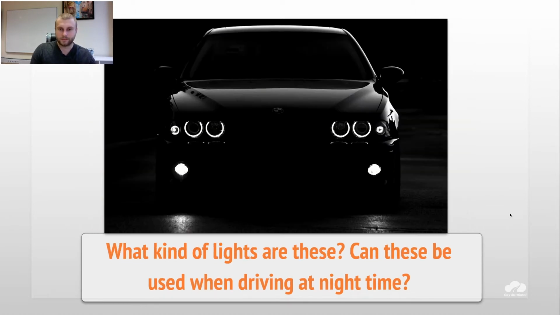Let's check the next car. So these lights, let's say it's side lights, and on the bottom you can see fog lights. So usually if you turn on the fog lights, they are working under the car. Basically, they are placed under the car usually because they have to illuminate the road from the bottom, under the fog, basically.